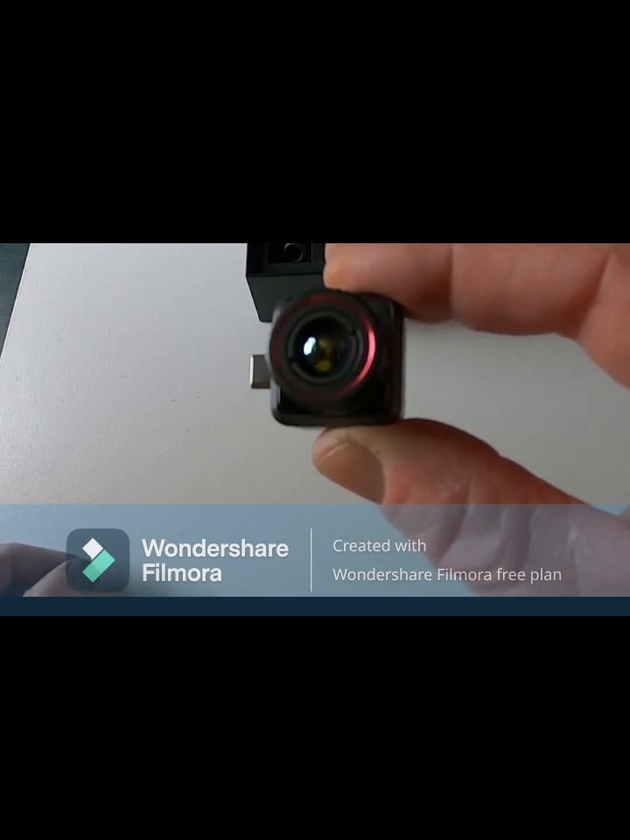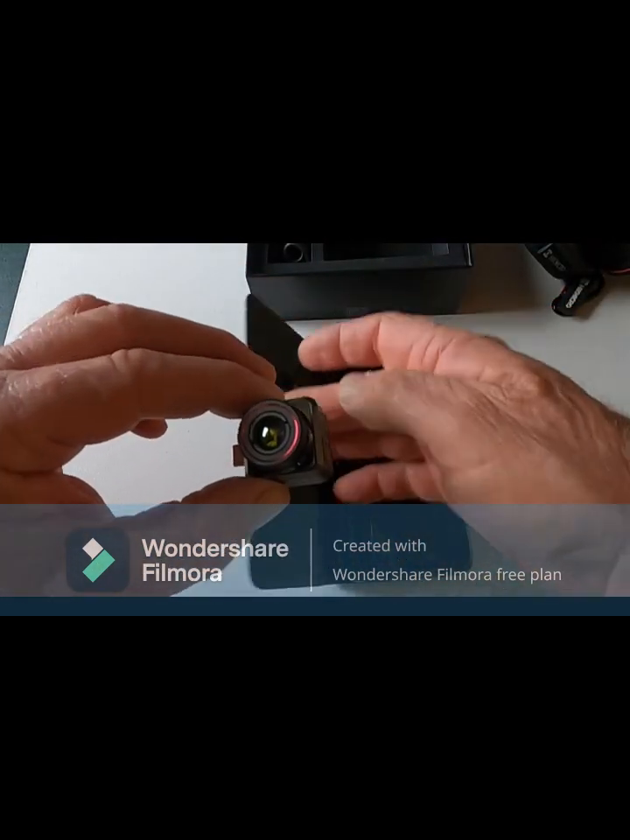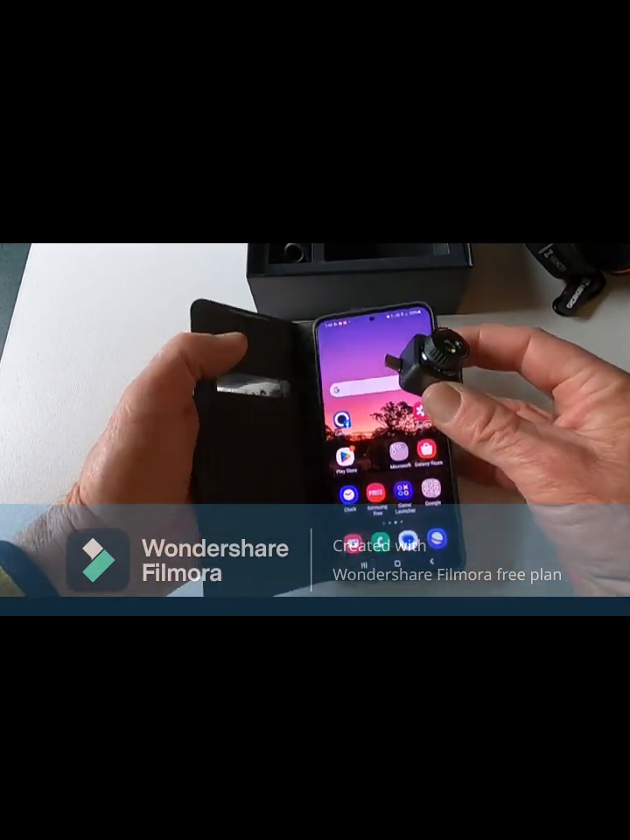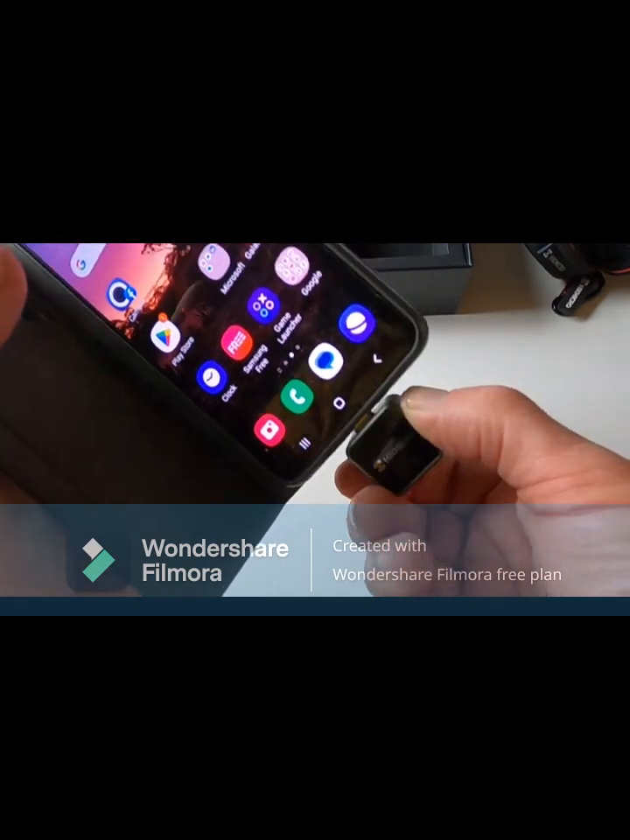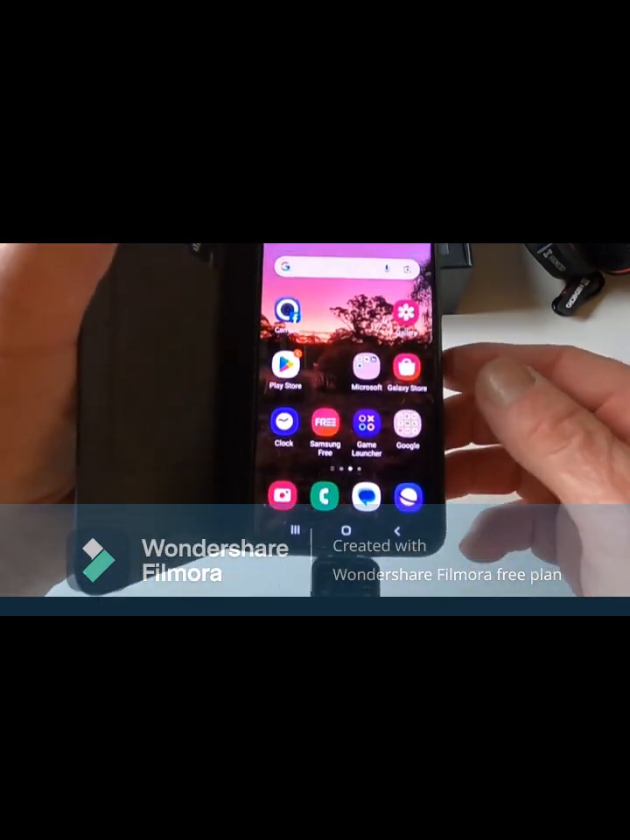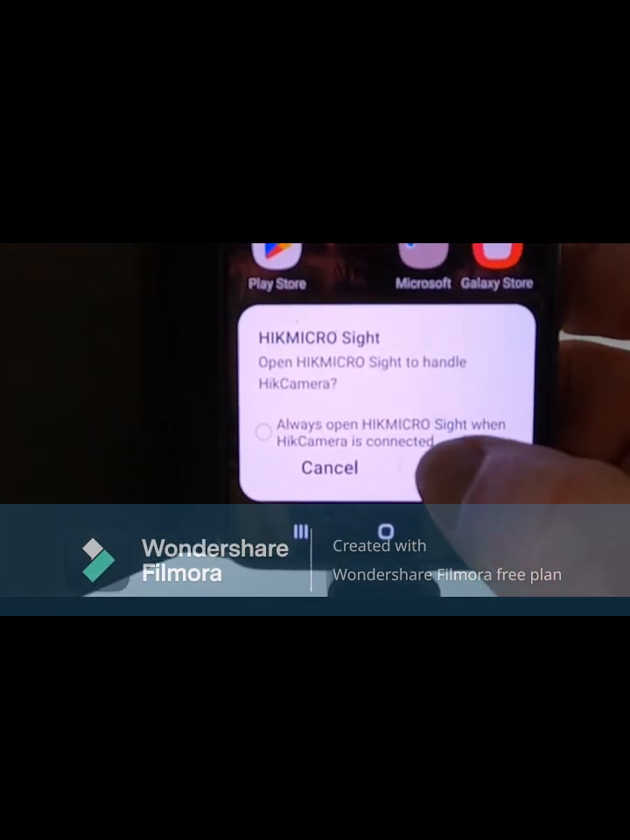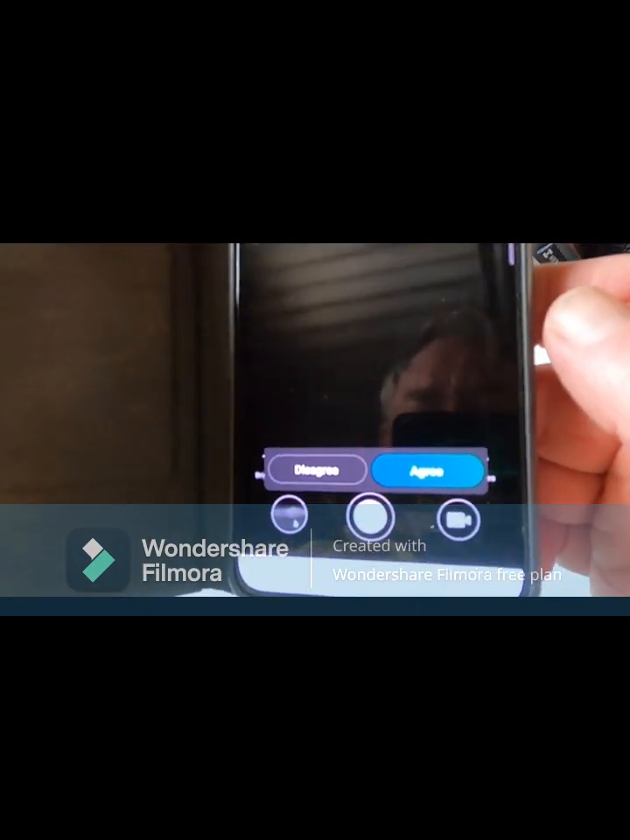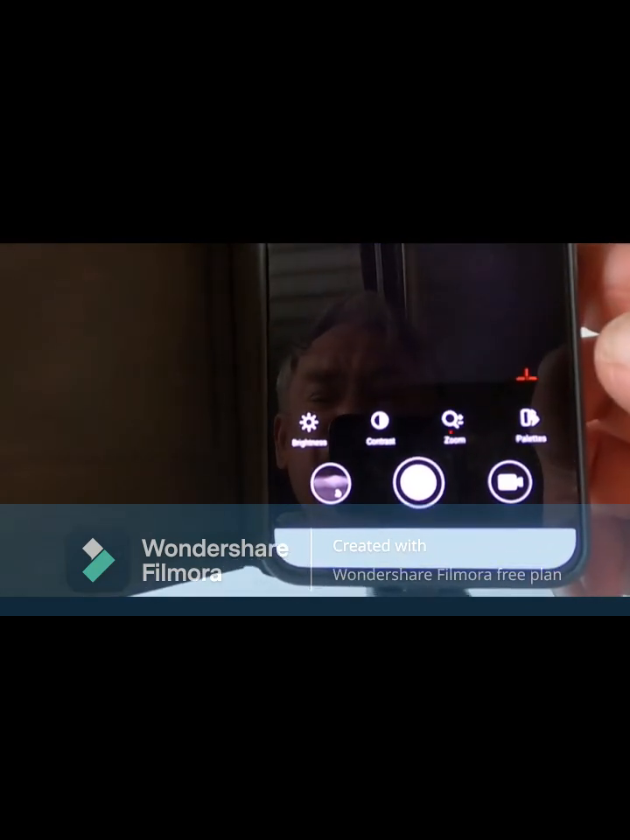You take any Android phone, is what I'm using. It's an S21, and plug it in with the camera facing where you want to film from. I've already downloaded the program. Just agree to it, then you go back to the program itself if you want to start.